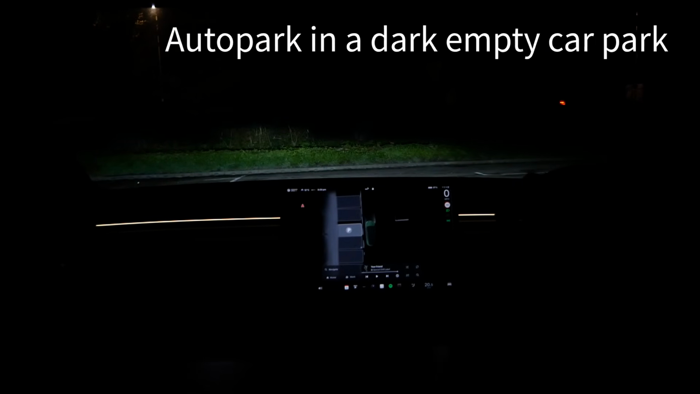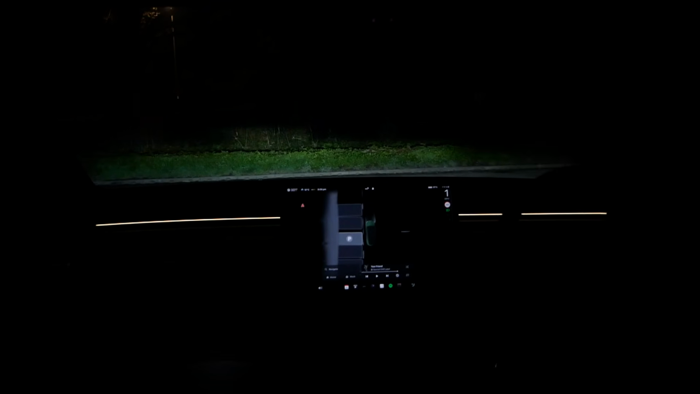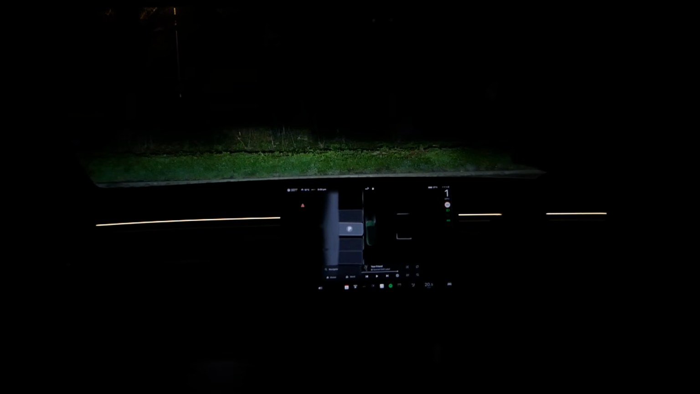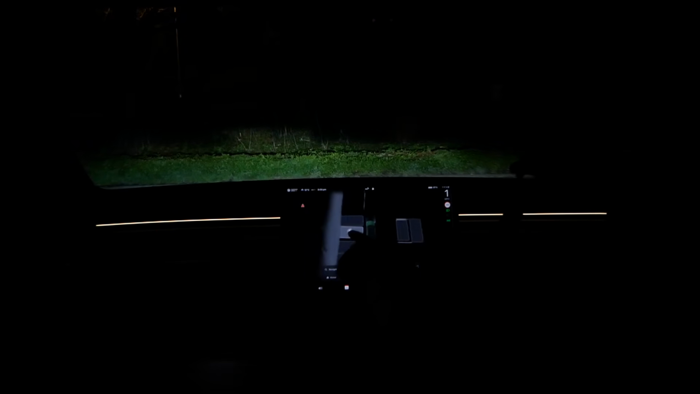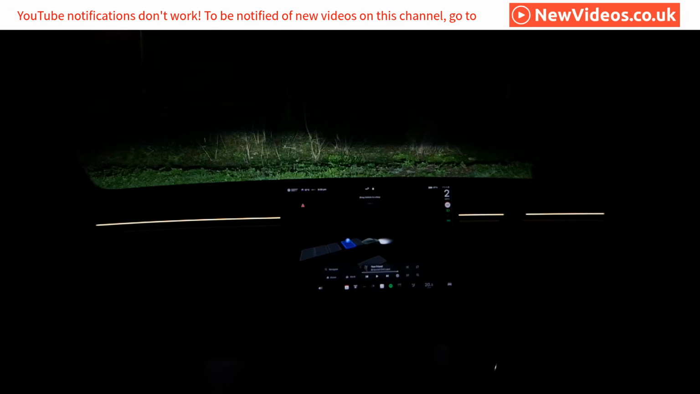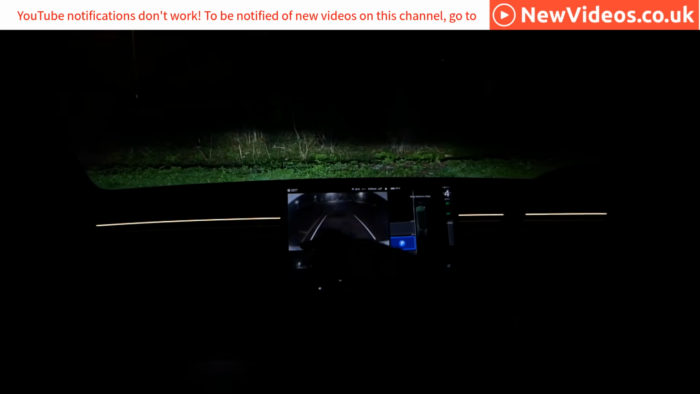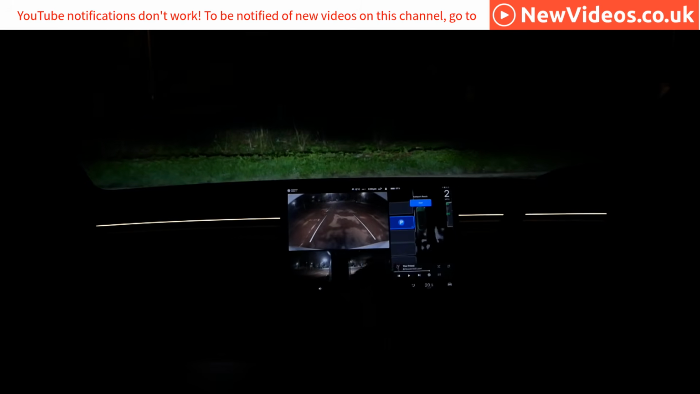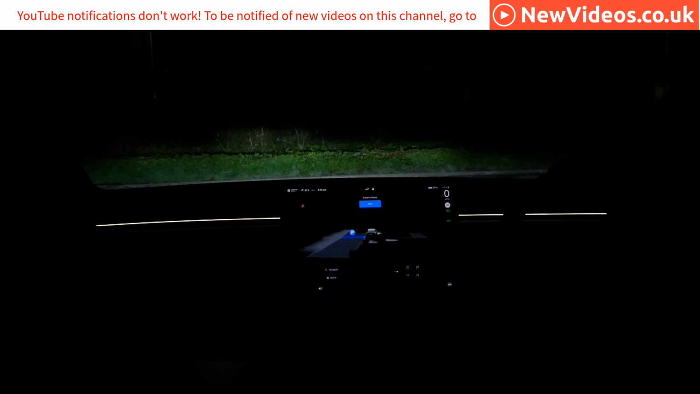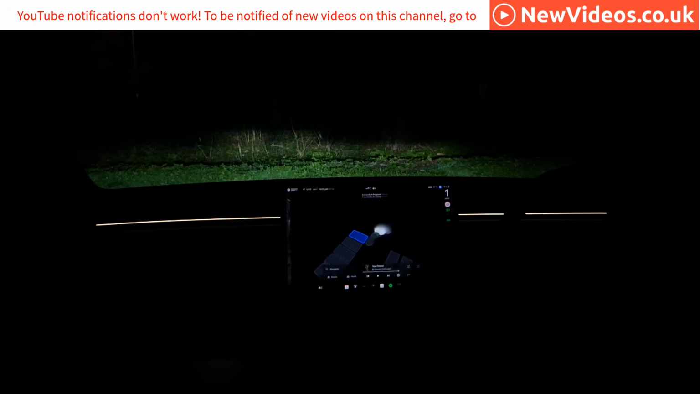So I've come to this car park and certain parts of it are lit, but this is the dark corner, even though I am sort of facing a street light there on the other side of the road. But the issue with AutoPark is if it's really dark, it can't necessarily see the white lines on the road, and it wasn't detecting these bays on the side. But I then reversed, and the reversing lights obviously lit it up a little bit, and straight away it detected the parking spaces. So I could now select one